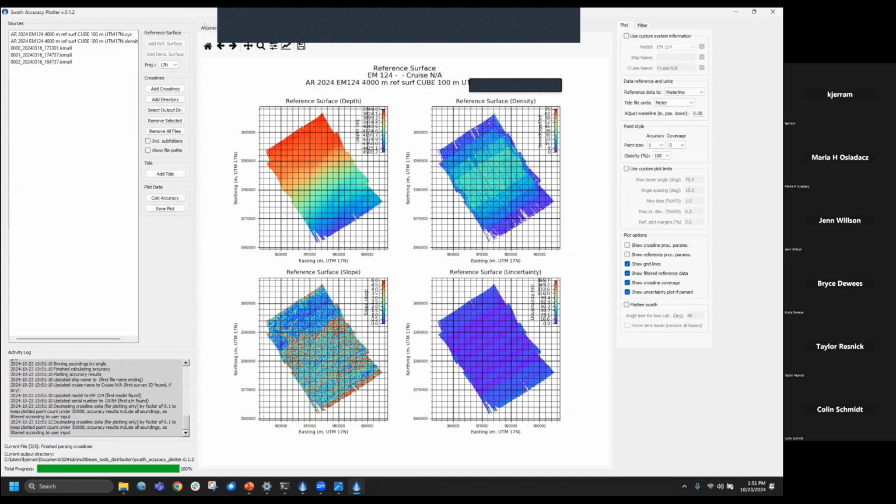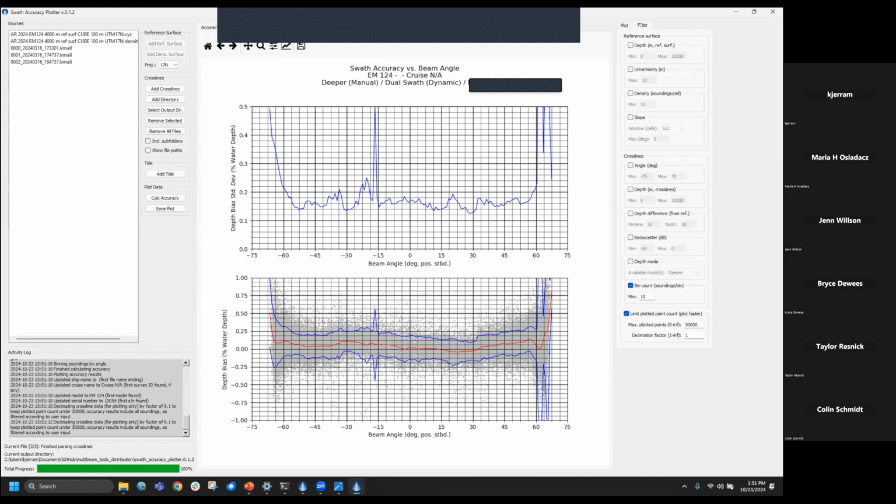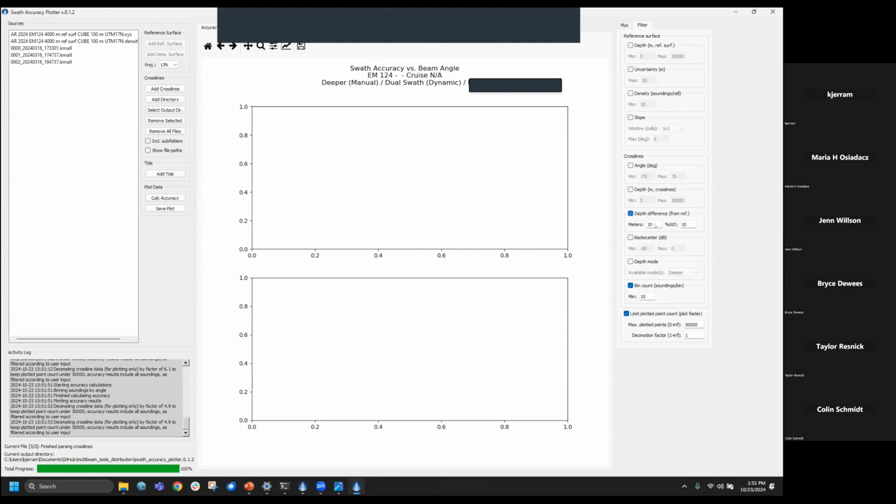The reason we made our own tool is that we wanted some more controls over plotting. So there are options to filter, like I said, the reference surface, but also the cross lines. And it's not fair if you have outliers in a swath, we're looking for the bulk of the systemic performance of the system. If we're dealing with some outliers, it's good to note those, especially if they persist for all survey activity. But if you just need to get rid of that and look at the bulk of the data, you can run some options to filter by depth difference from the plot, and it'll recalculate everything.